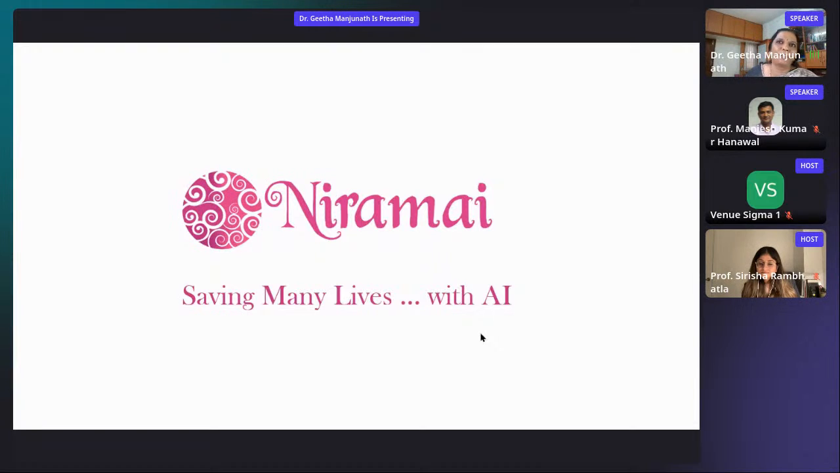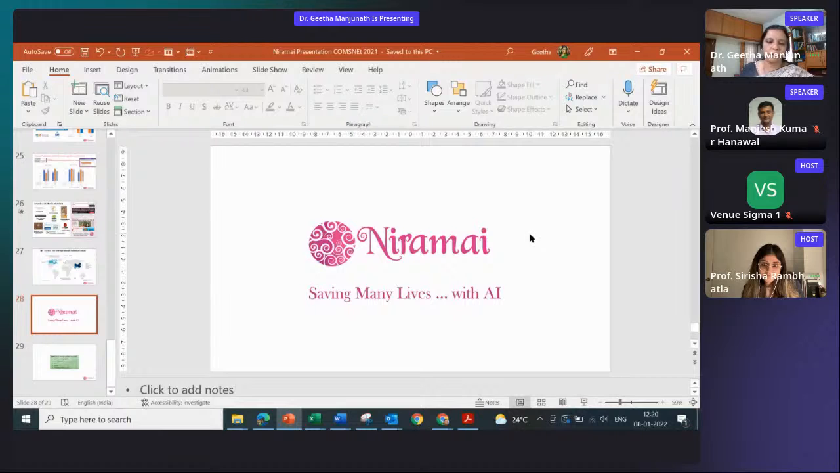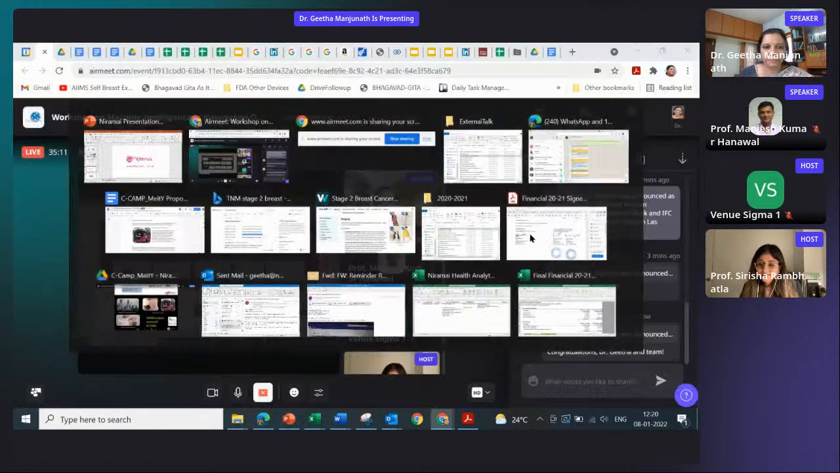I'm very proud to be an Indian taking this solution to the world. We are now regulatorily cleared for Europe and Africa, and almost 90% through for the US FDA as well. We've started pilots in Europe and Africa, with 100 plus installations in India. I will stop here and see if you have any questions or comments on the test or any of the work that we've done so far.